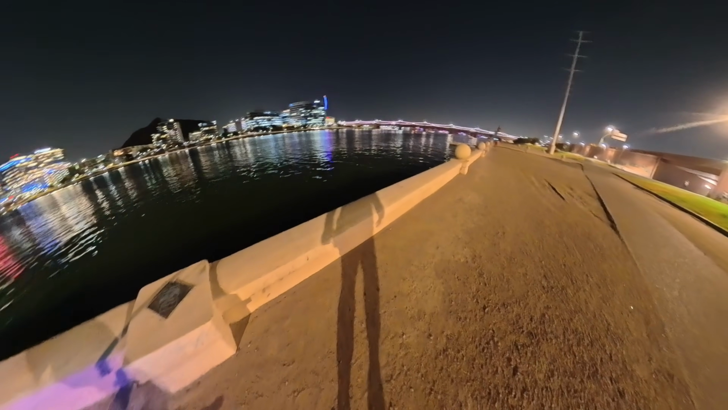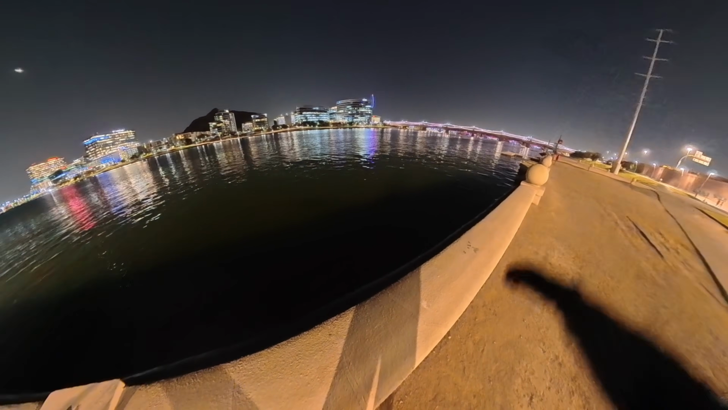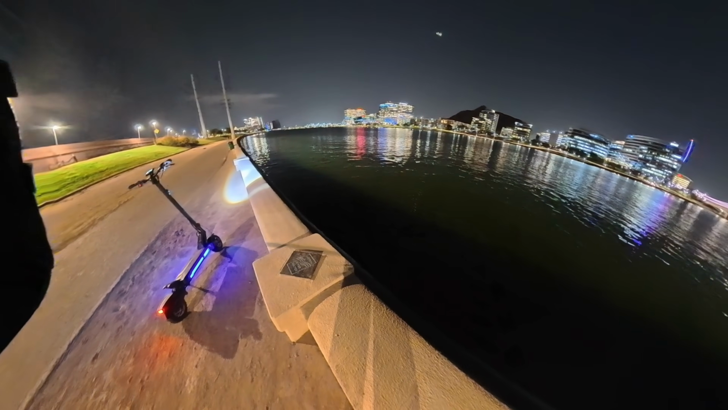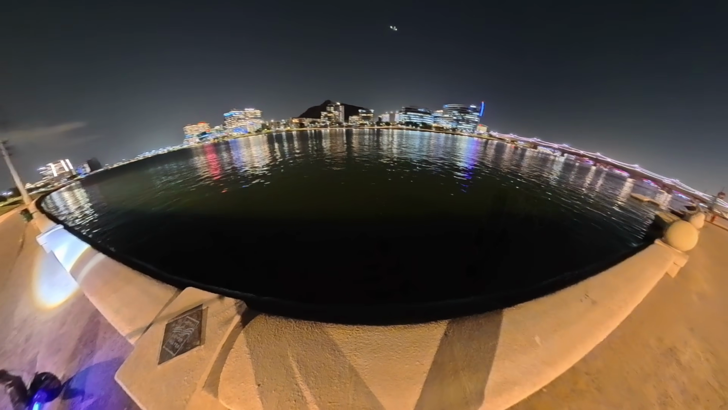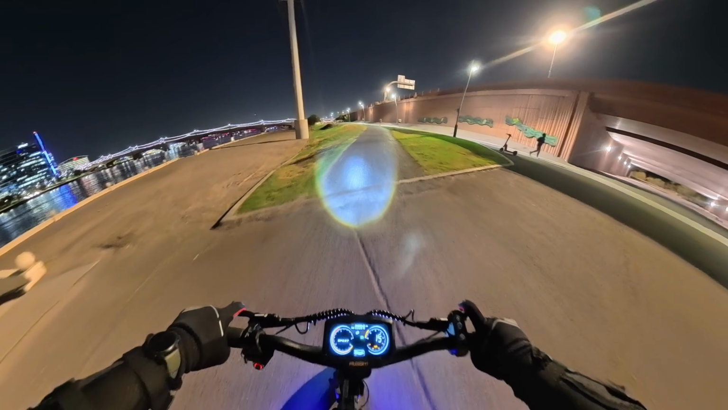And this here is the Tempe Town Lake area. This place is always beautiful to come over to at night because they've got all the bridges lit up, and then you've got these beautiful buildings along the shoreline here. And they're building a bunch more way up ahead. So definitely more of a vertical city than you see in most places here in the Phoenix metro area. All right, so we are off to the races again.